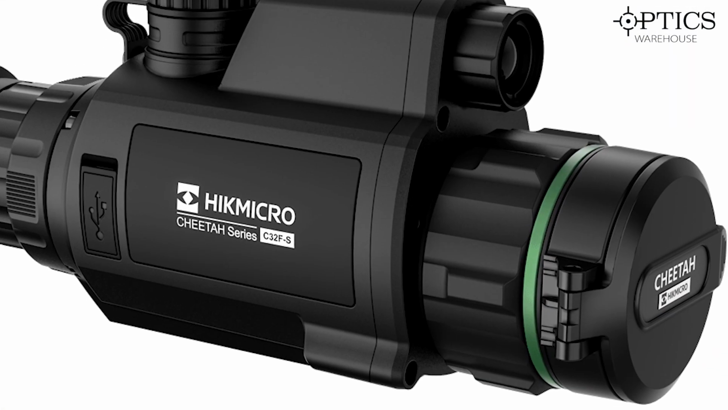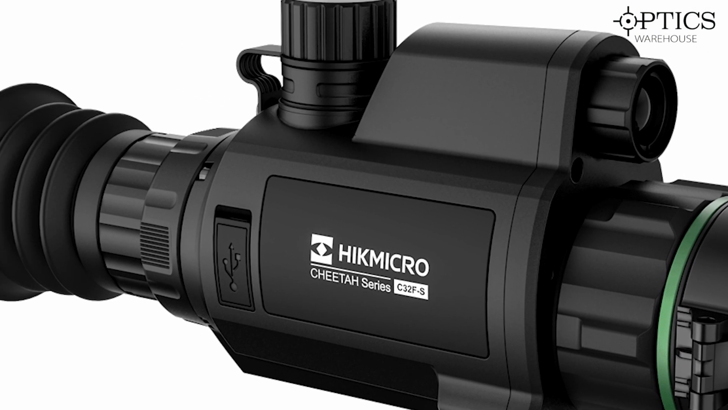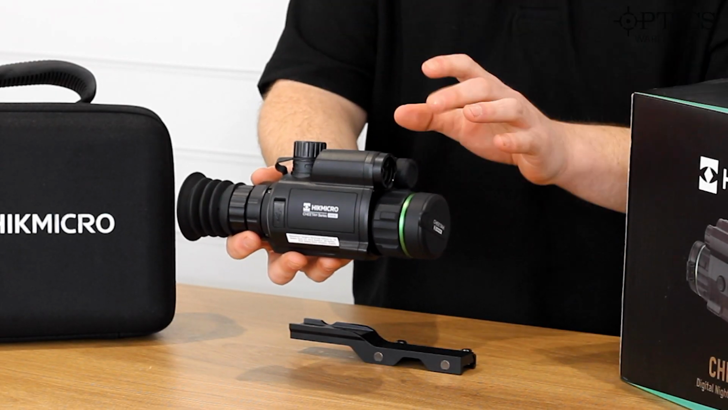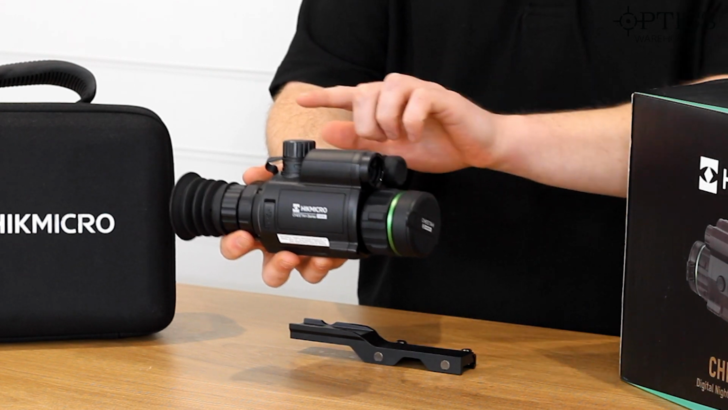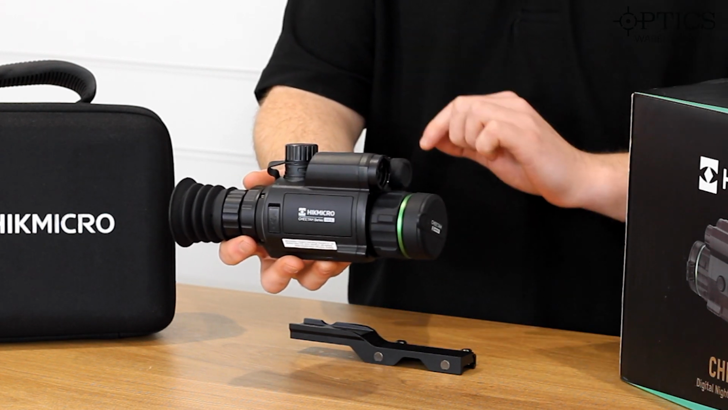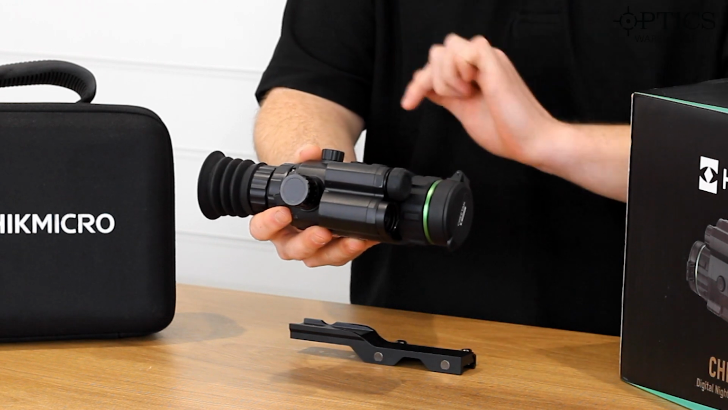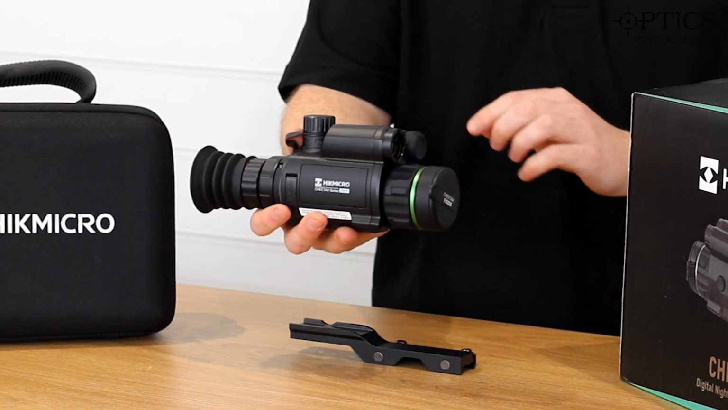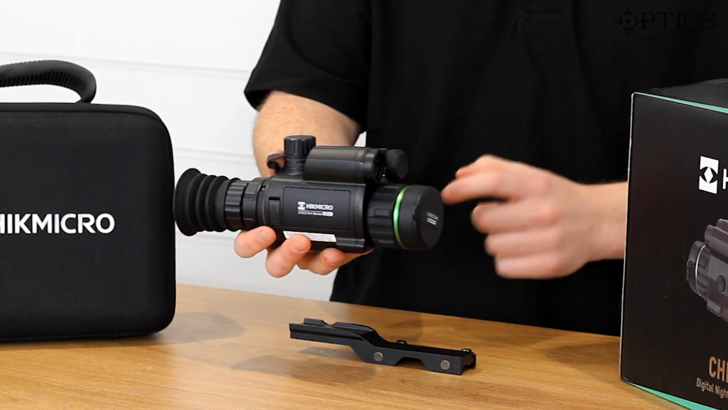It is a very recognisable chassis from those of you that own a HIKMICRO Panther, which is the laser range finding thermal weapon scope. As you can see, it is a very similar design to that in the fact that obviously the smaller chassis with the LRF on top, but of course you've got an IR built in the top as well.